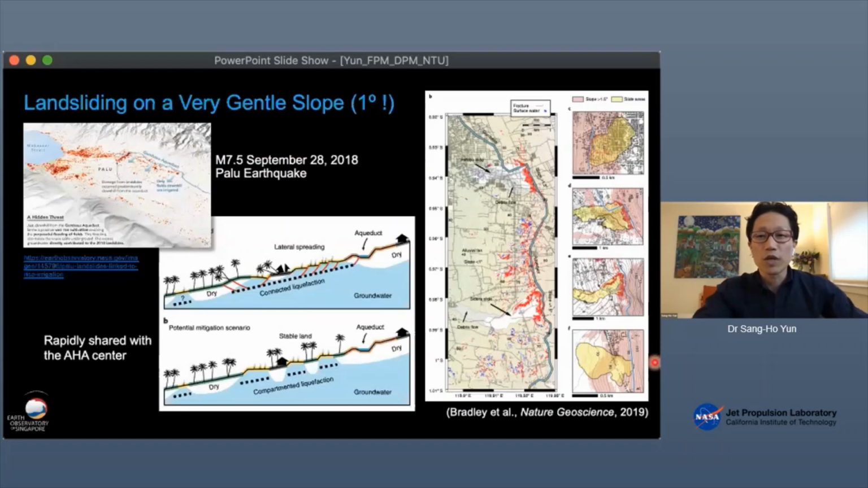Soon after the earthquake, we actually had a chance to visit the AHA Center in Jakarta, and they were super busy responding to the event. They told us that their number one question was, where is the safe place? For them to decide where to put the internally displaced people, or IDP, and their disaster response camps. Based on our findings, we didn't know where is safe, but we knew where it's not safe.